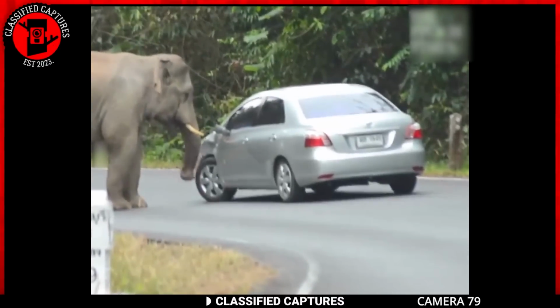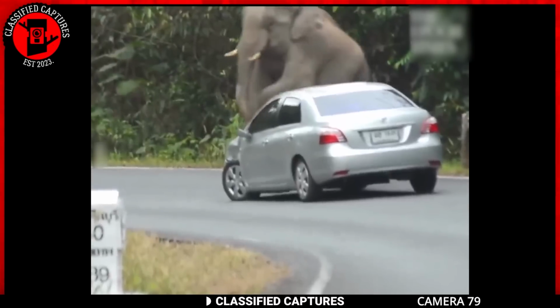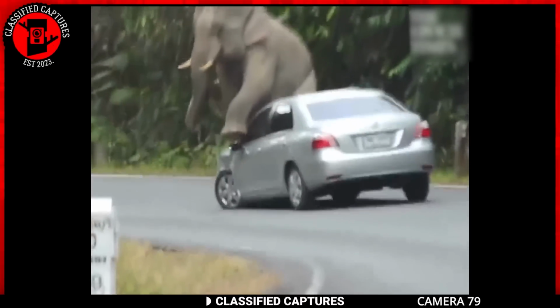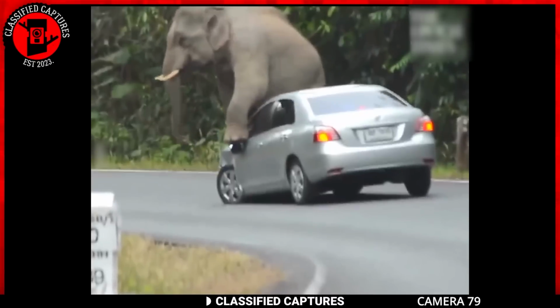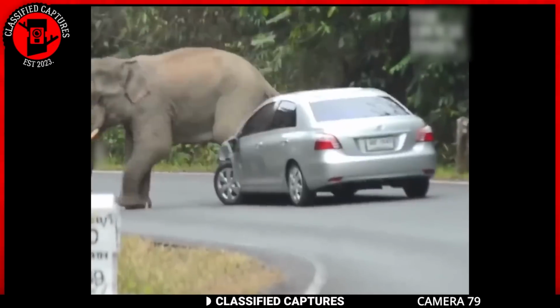What do you think could have prompted the big guy to do something like this? An act of vengeance, perhaps? Elephants don't forget. Or is this big guy just being petty and wanting to sit on the vehicle? Frankly speaking, it's hard to say, but what does your power of deduction tell you about this clip?